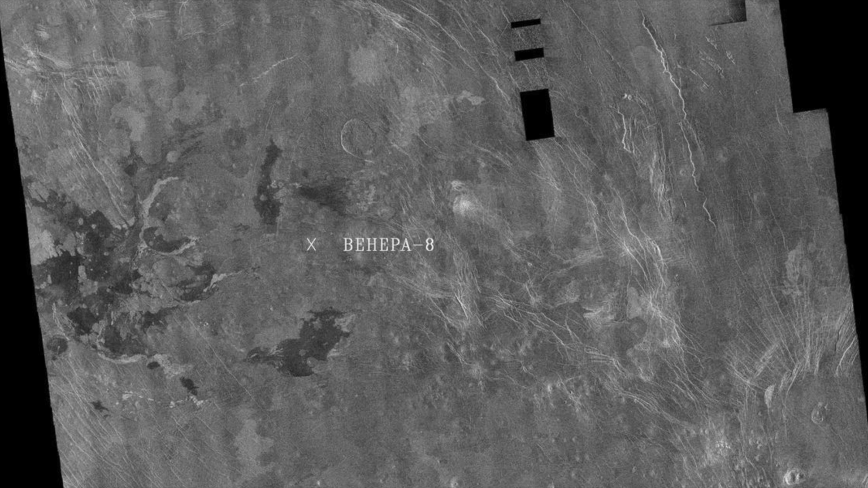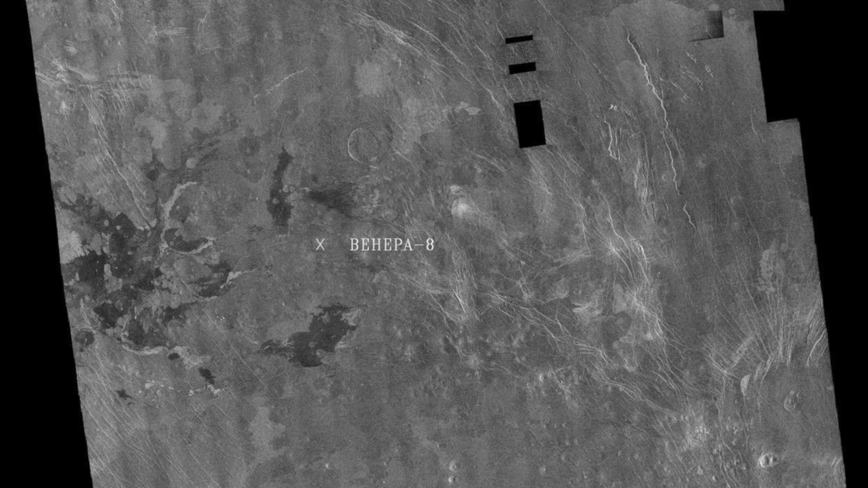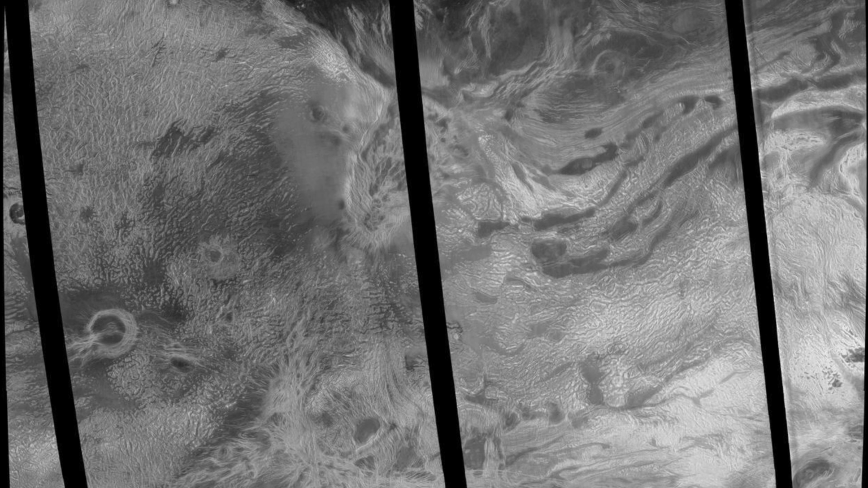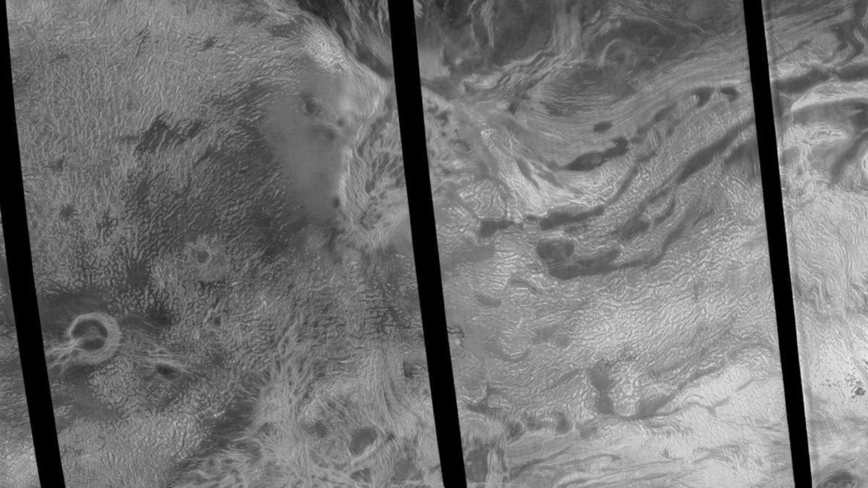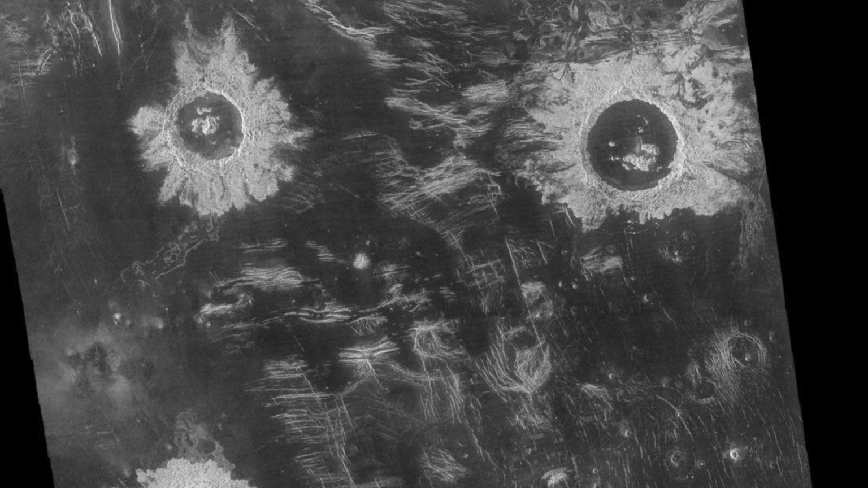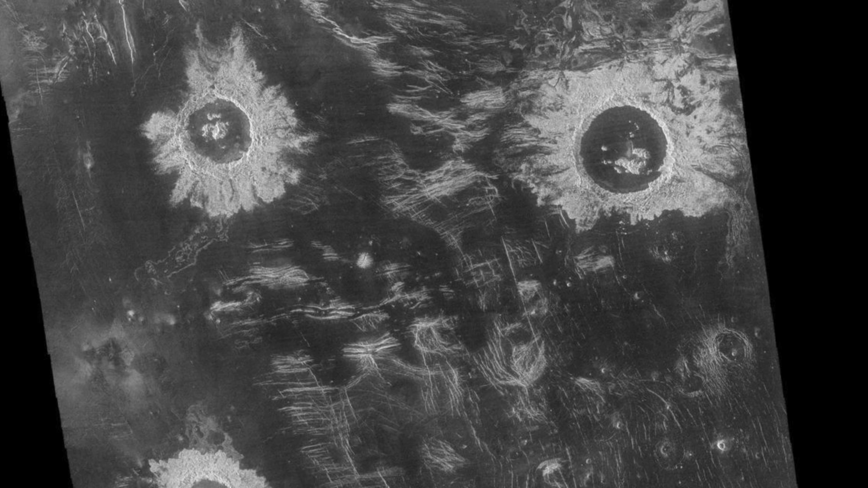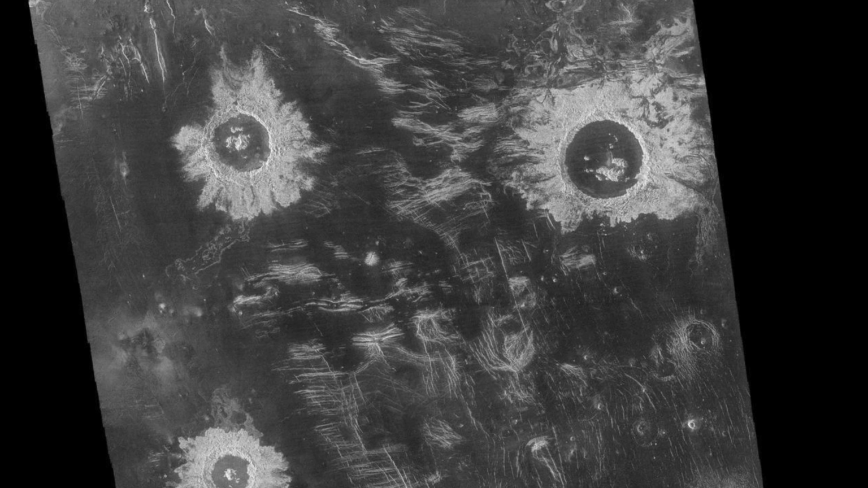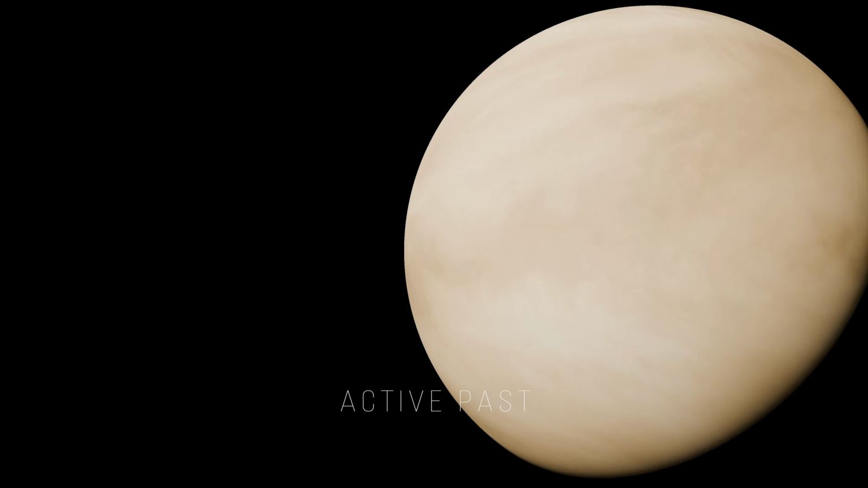Venus rotates backwards compared to most planets, completing a day in about 243 Earth days. These images show a surface shaped by intense geological forces. These grayscale radar images show the complex terrain. Notice the numerous linear features and circular structures, evidence of an active past.